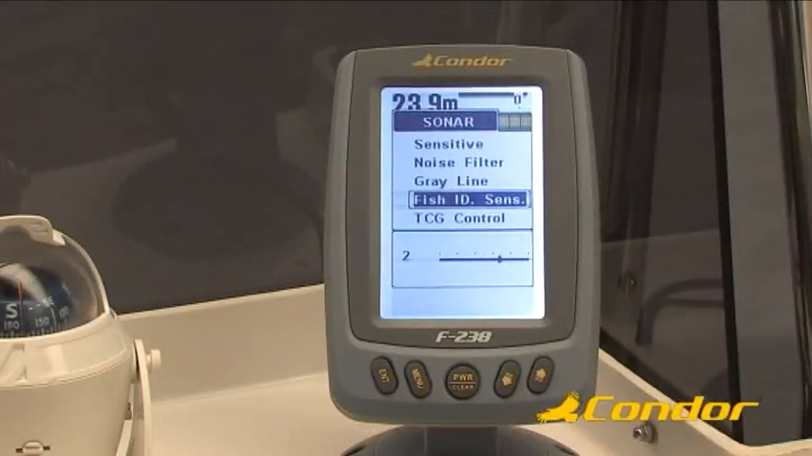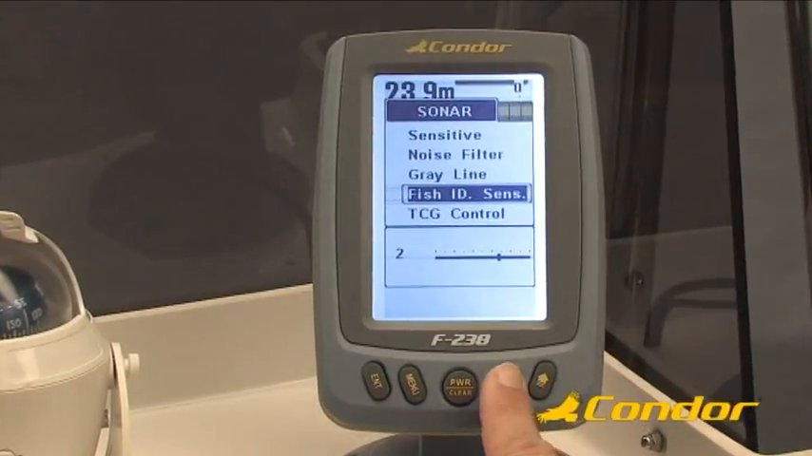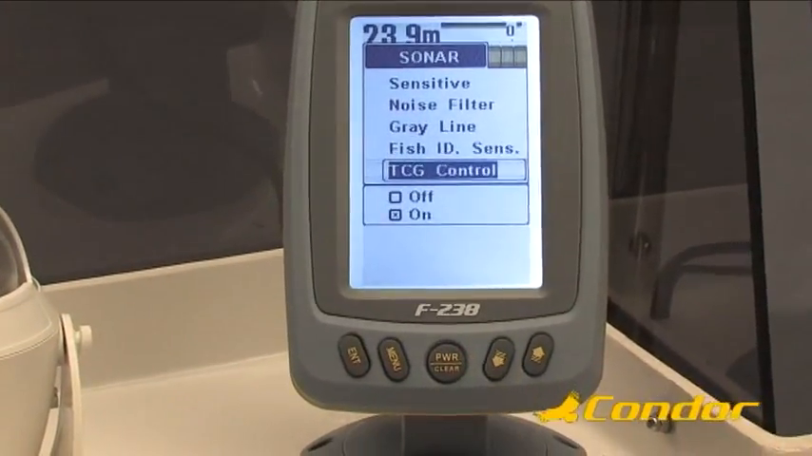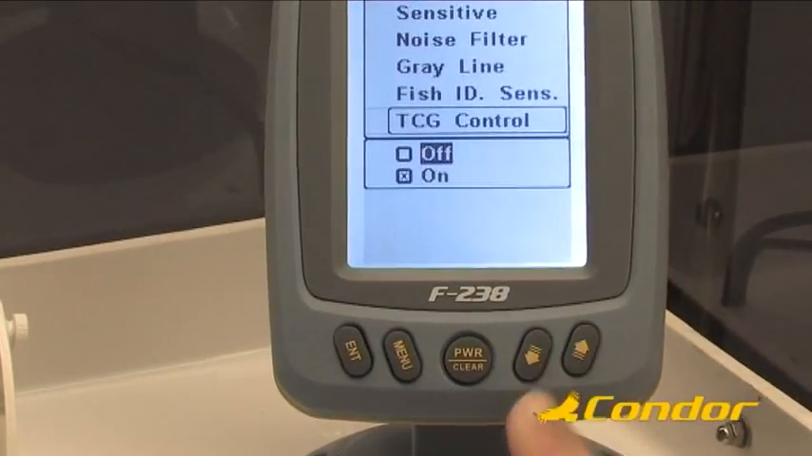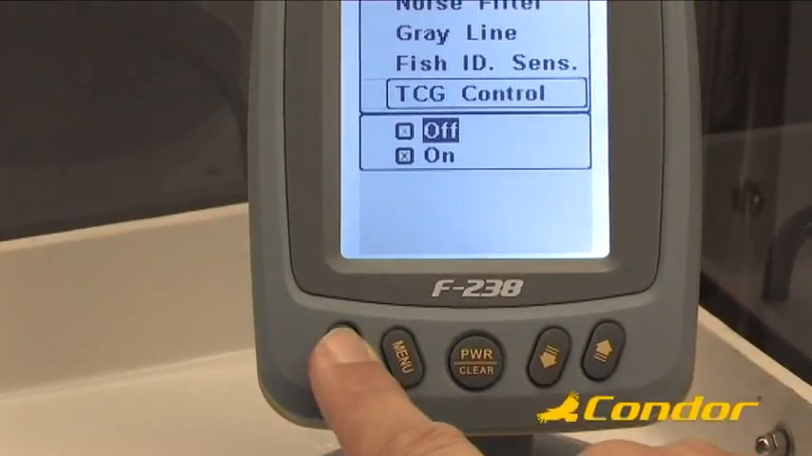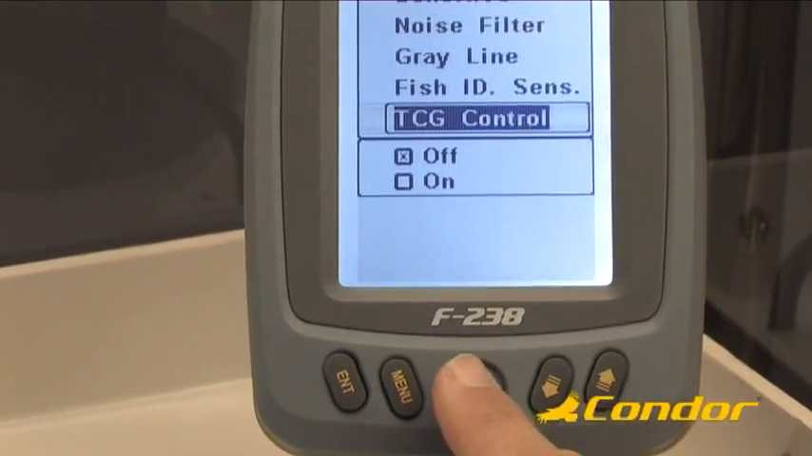If you want to disable this feature, select the TGC control item in the sonar menu. Then press Enter. Then press the up arrow key and press Enter. Finally, press the Clear key twice to erase the menu from the screen.